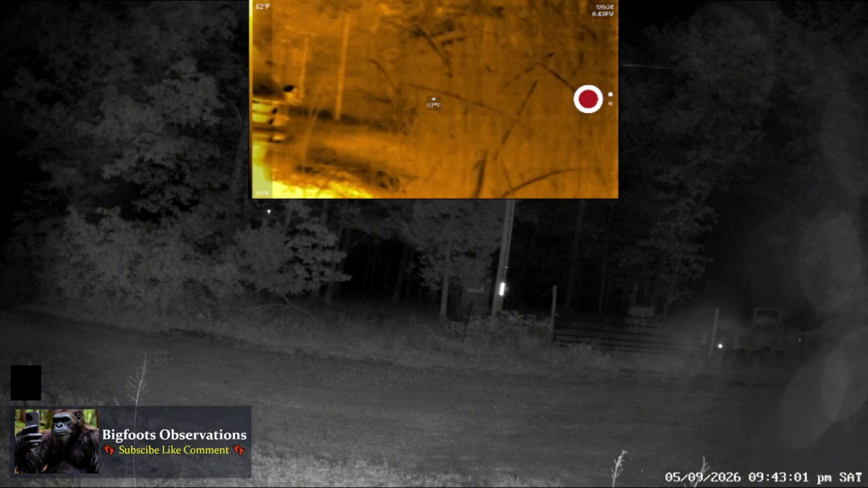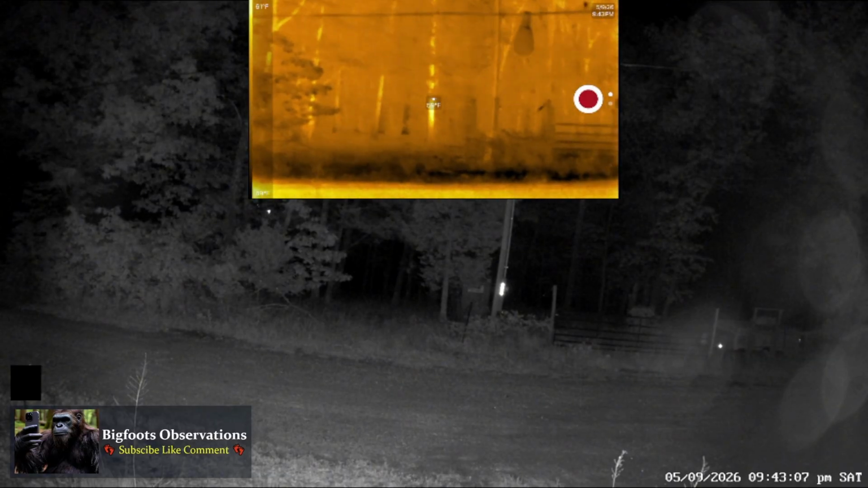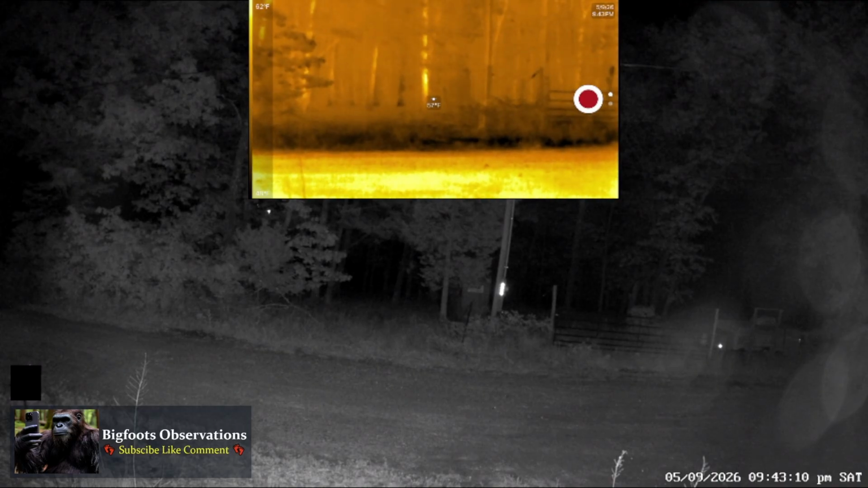But yeah, across the street there, in April of 2025, I had my Bigfoot sighting, my second Bigfoot sighting. And I was out there across the street. That's the road where it's white on the bottom. That's a gravel road. But I was out there looking for my cat, because it had been missing for several days. I never did find that cat either. So it got killed by something. Could have been that Bigfoot that was around.